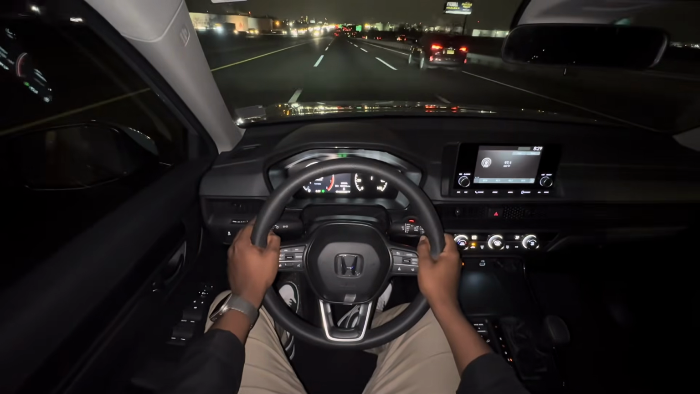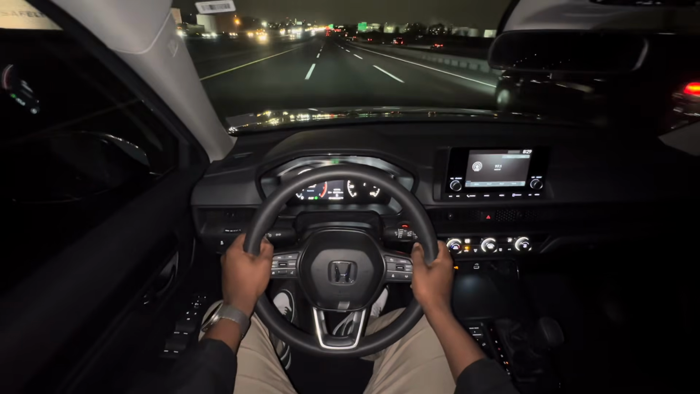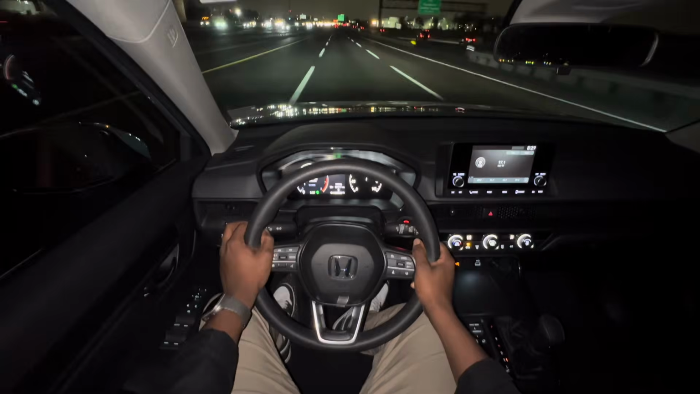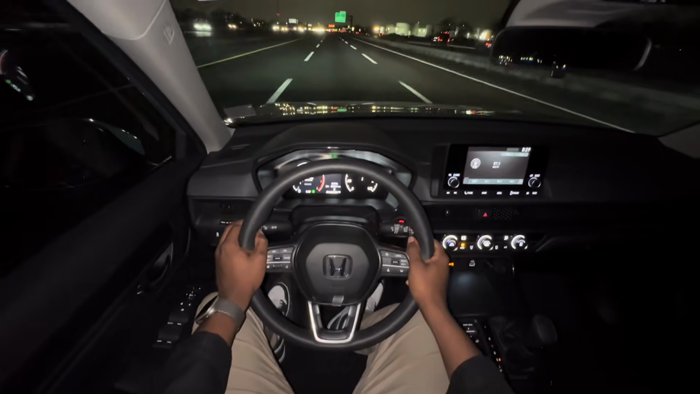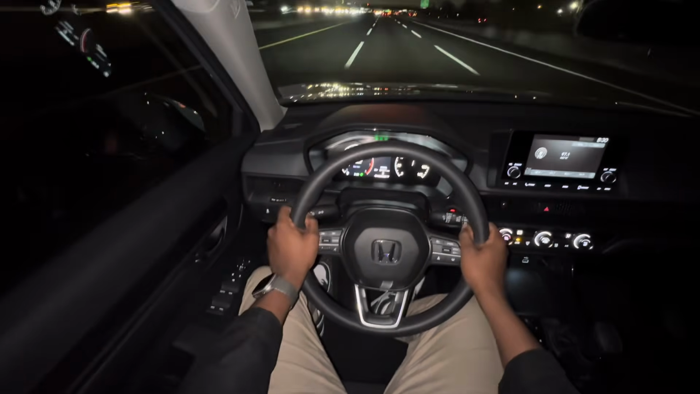Like I said, the QC on this car, guys, wasn't the greatest, but they didn't miss on certain things. Like the suspension, they did a very good job with the suspension. Hands off the steering wheel, feels very smooth.